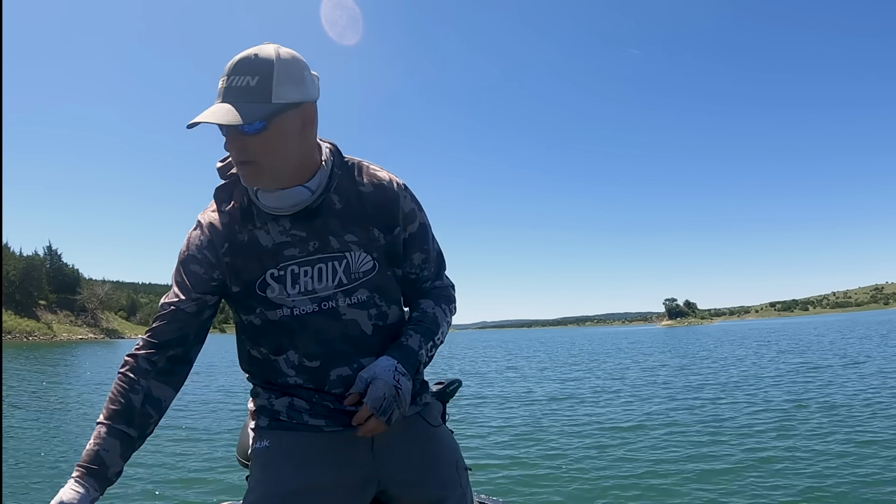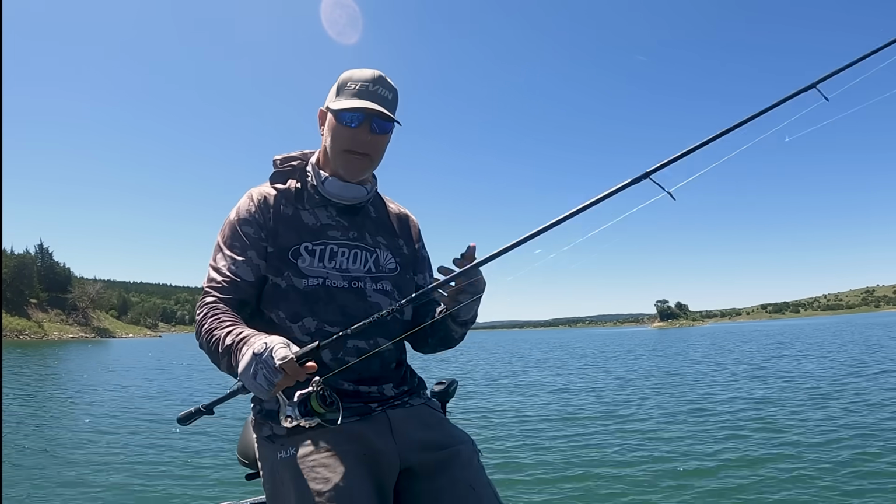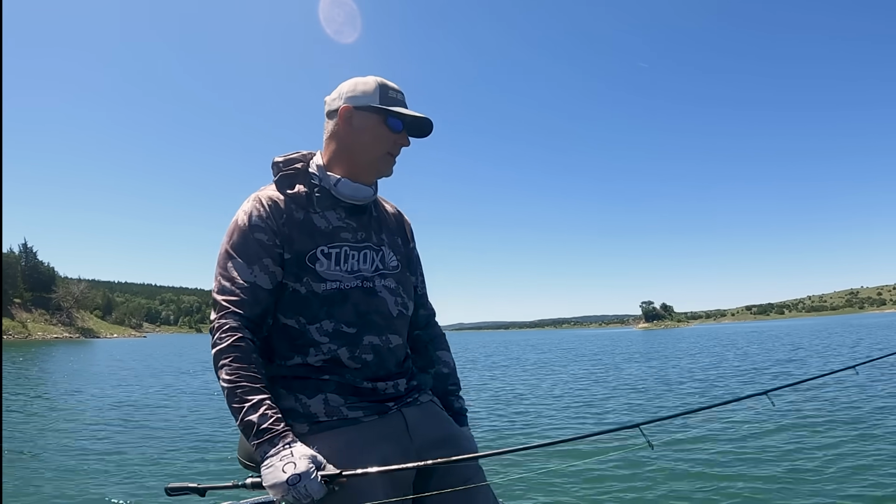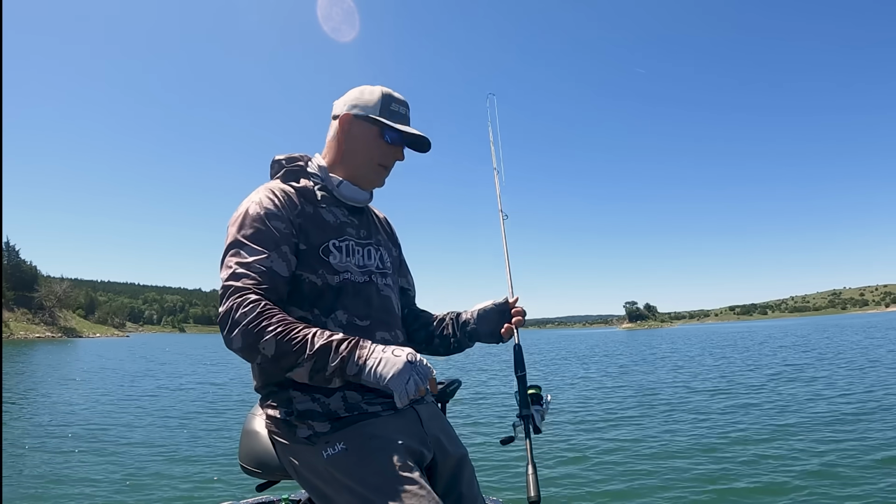We're going to throw some more jig and crawler. The jig and crawler seems to be working best. I had another good one, and when I set the hook, it broke. So apparently I had a bad knot or a nick in it. Right over here in the same spot. So there's a few active fish, and see if we can't get another one.